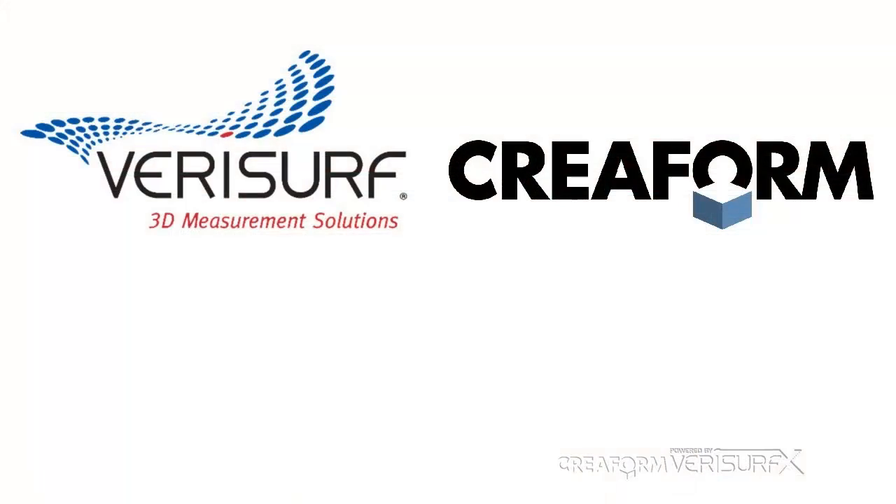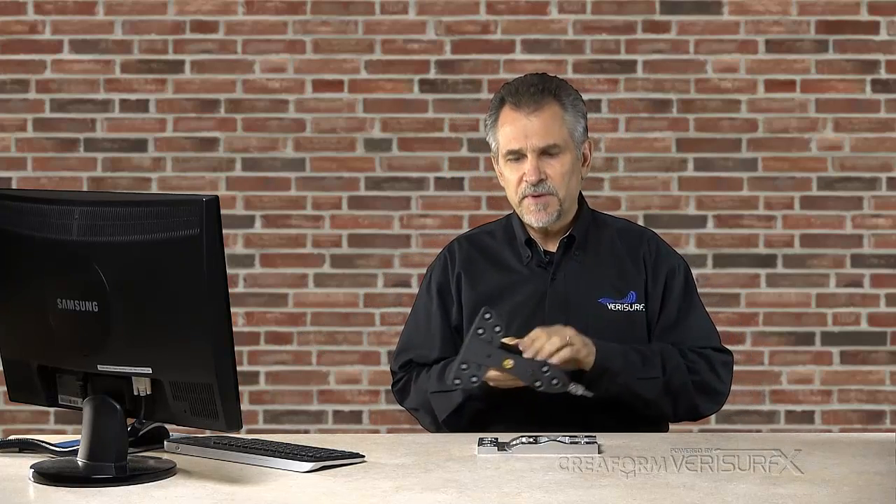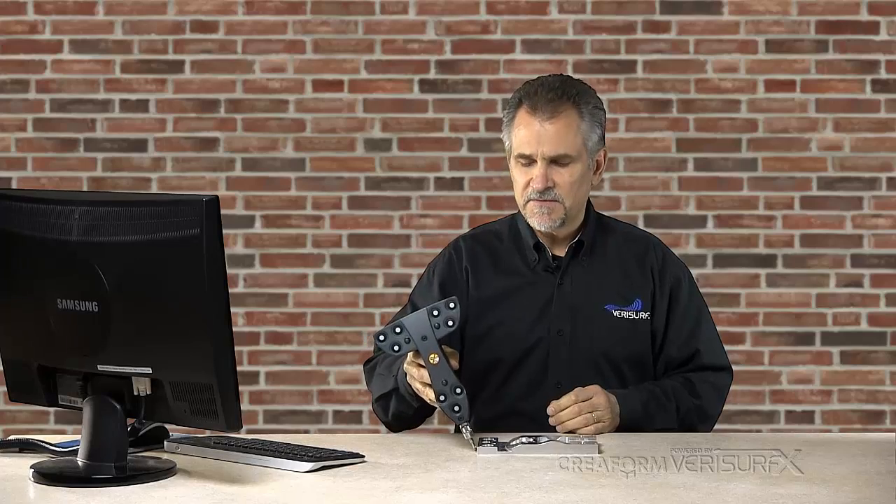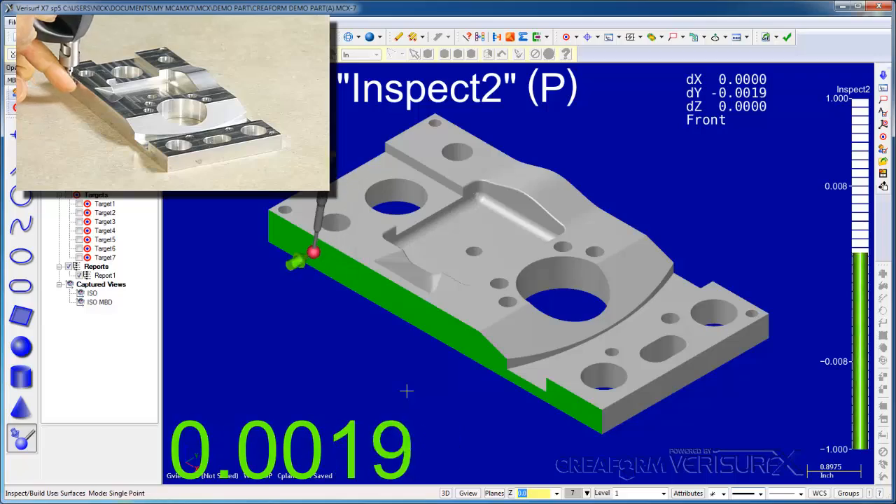We've just seen how to use real-time deviation analysis to check profile. Next, we'll use it to position the demo part. If we know anything about metrology, we know the part has to remain fixed relative to the device. If either the part or the device moves, we have to rerun the alignment.